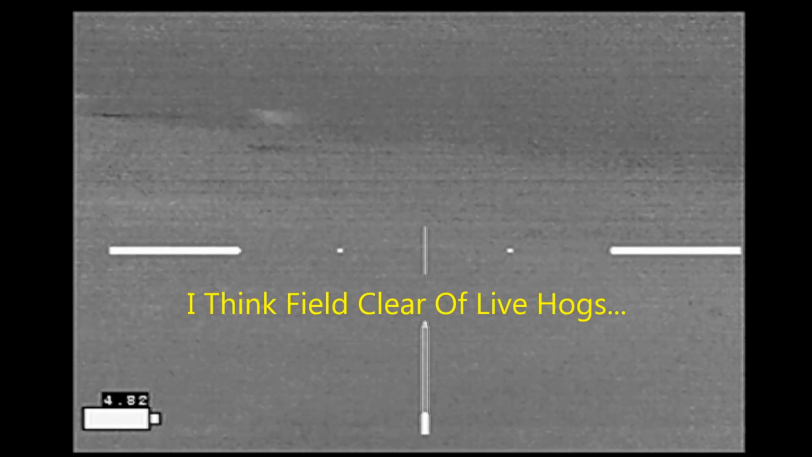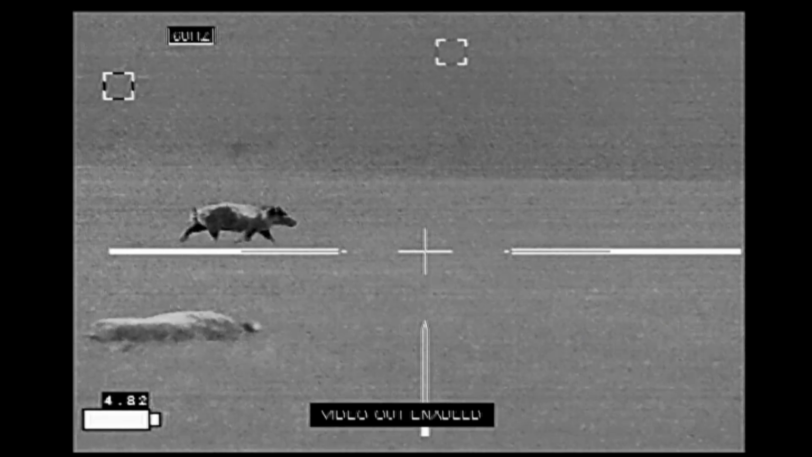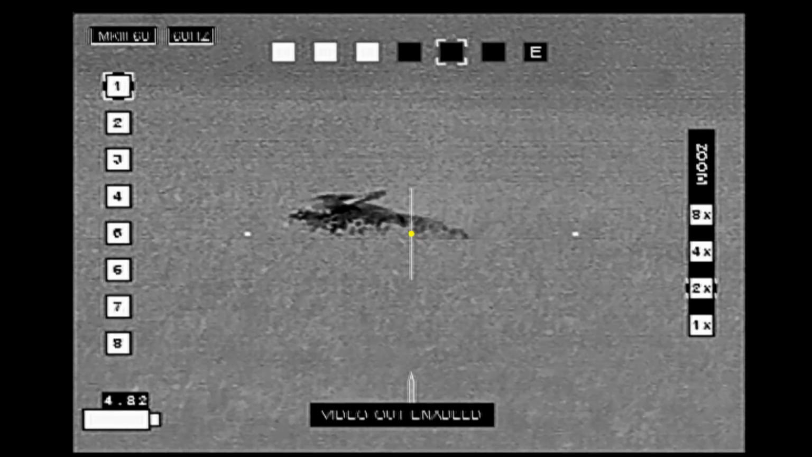But I've been surprised twice so far, and I get surprised again. I don't know where this hog came from, but it runs right by me. I get on it, it's in a safe direction of fire now, and I drop her right there.